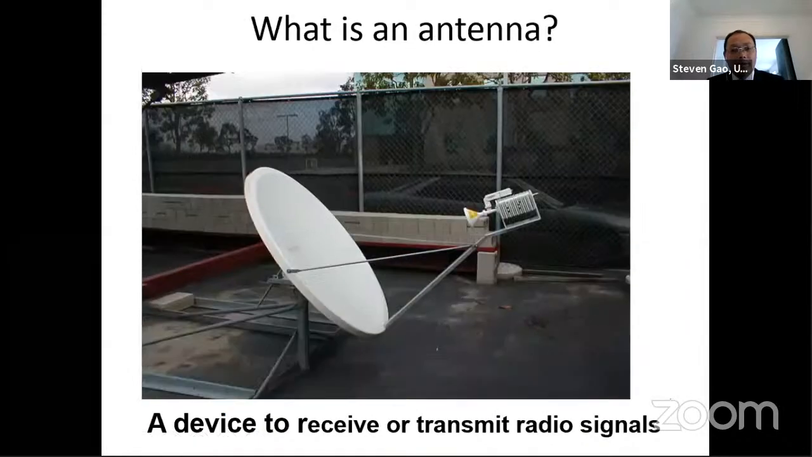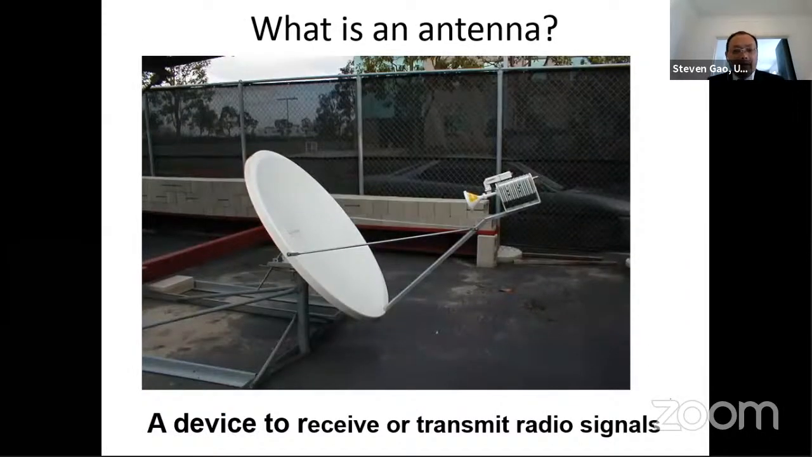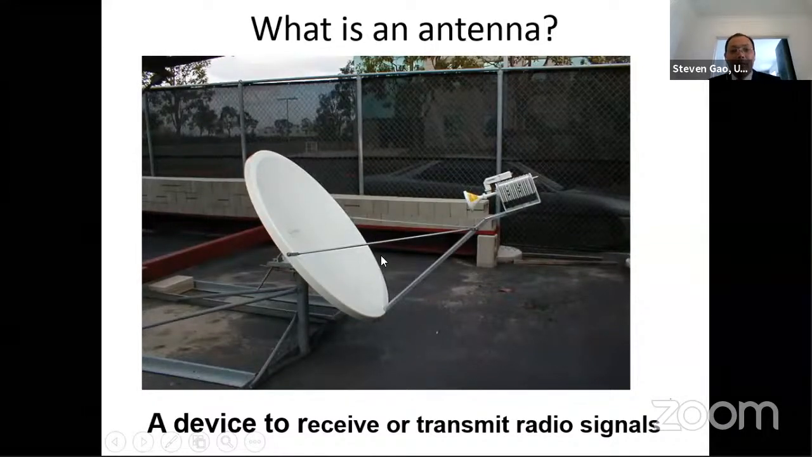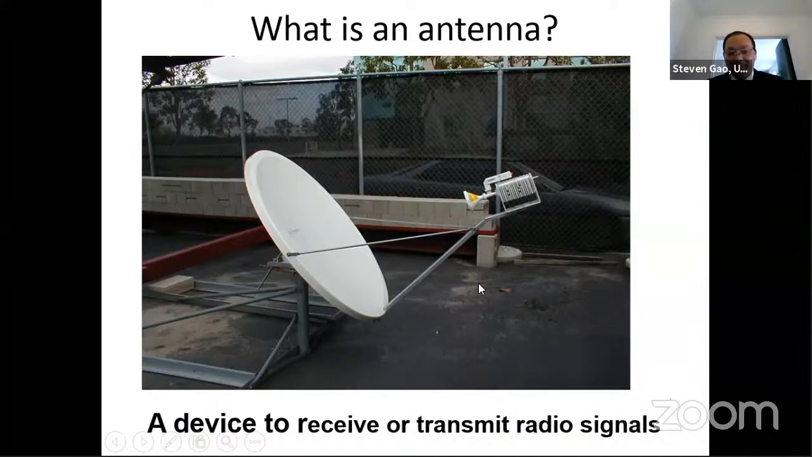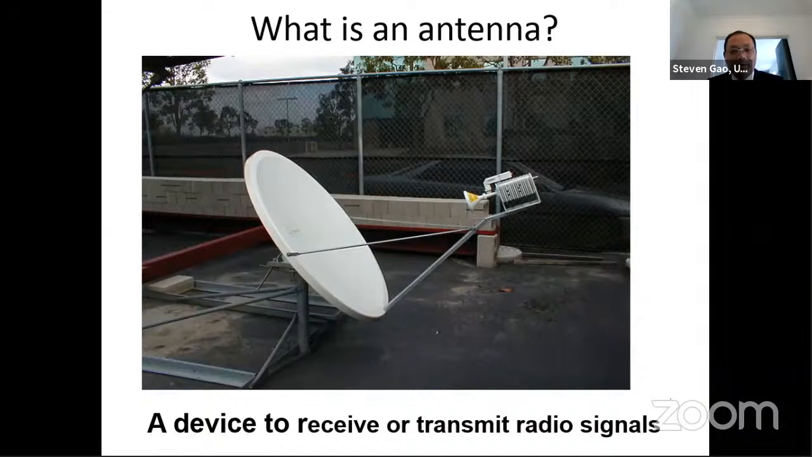So what is an antenna? An antenna is a device to receive or transmit radio signals. This is a photo of the dish antenna you can see on the roof of many buildings. This is a typical reflector antenna for receiving satellite TV signals. Actually, there are many, many different types of antennas. This is just one type of antenna.